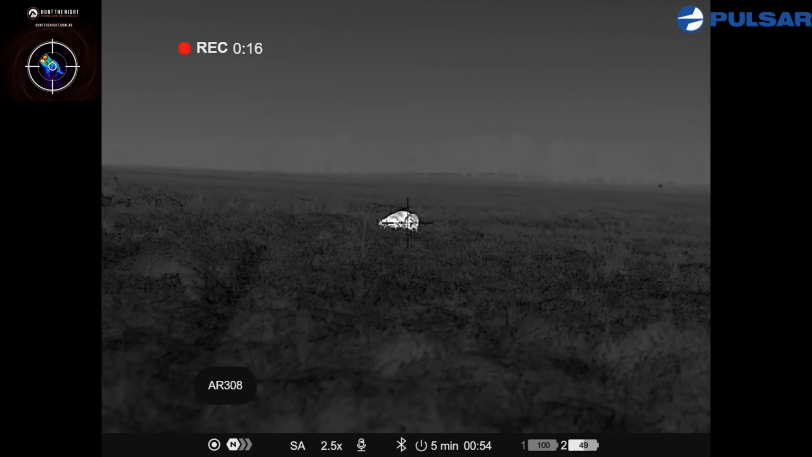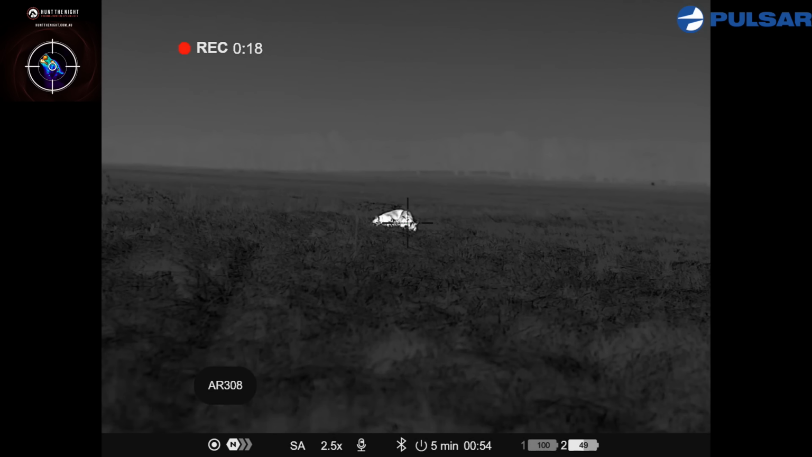Yes, we've both just shot the same pig. Lucky I was quick on that third round and I've plugged it just as it's jumped into that long grass. 3, 2, 1.